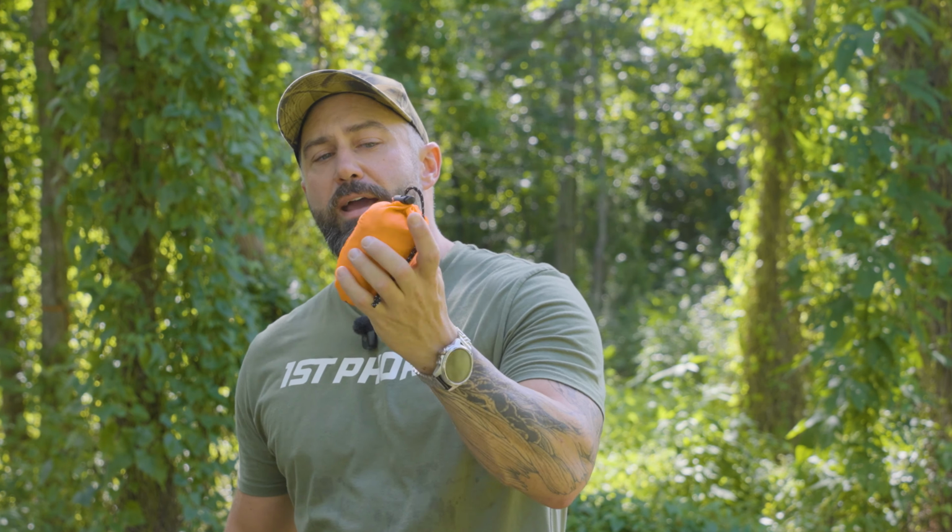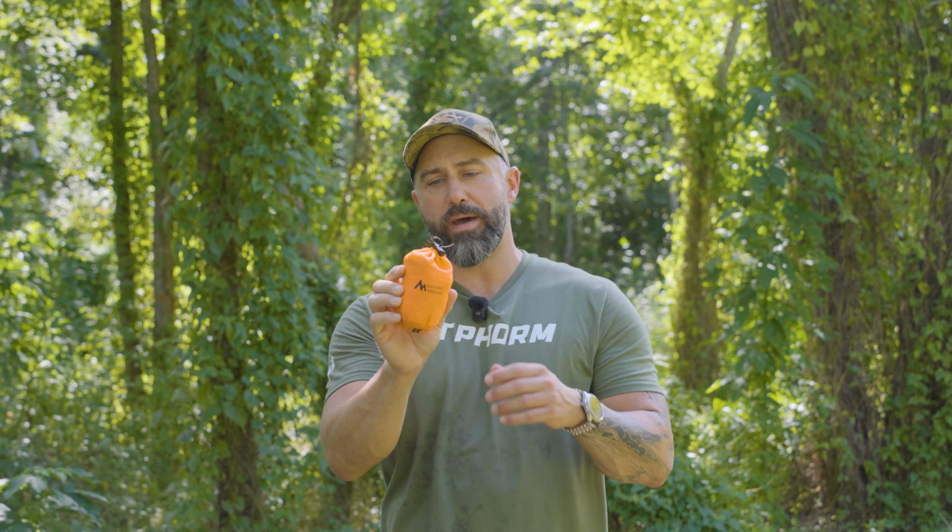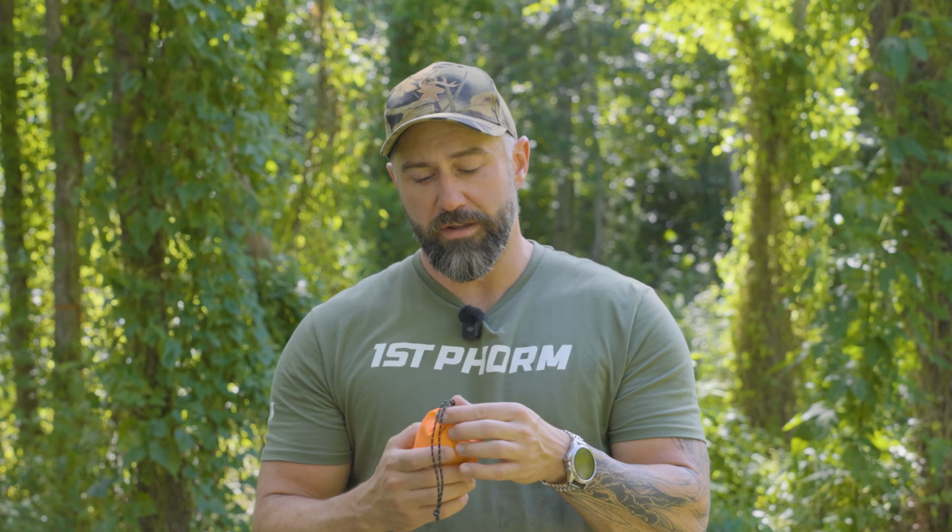And that goes also for the Sierra Madre emergency sleeping bag here. This thing is literally the size of one of those miniature cans of Coke, so it's nice and small and compact. I can stick this in my hunting bag, in my EDC bag, in my cars, everything just like the drinking straw. I can have these two things together.